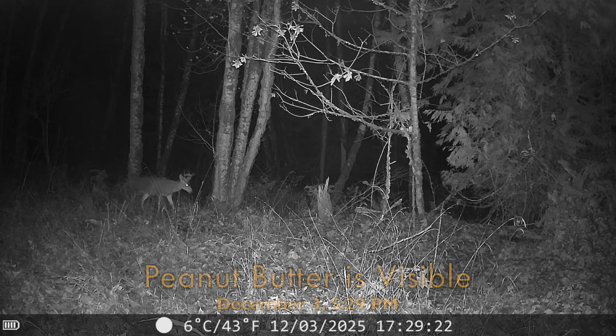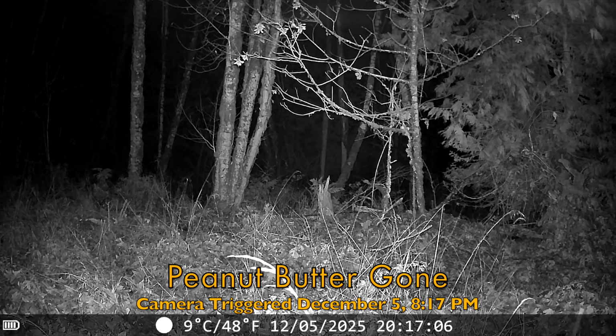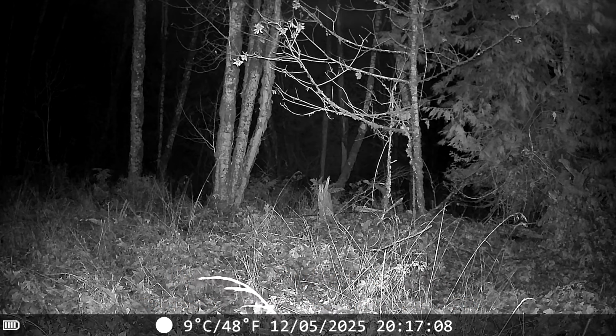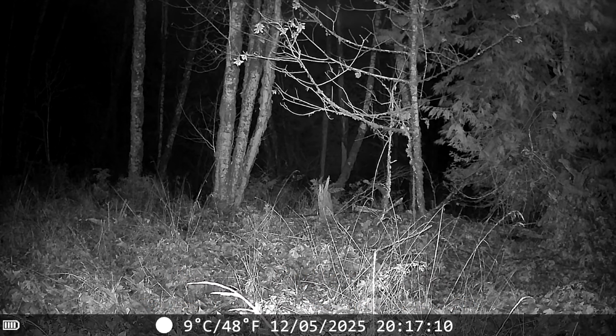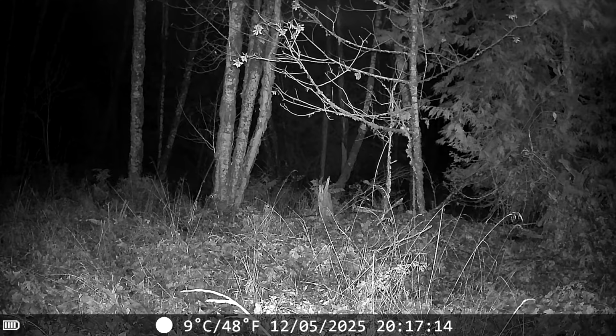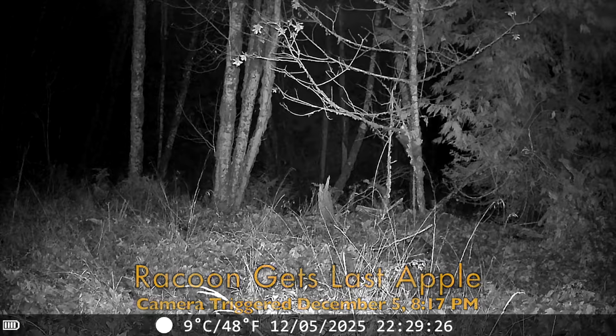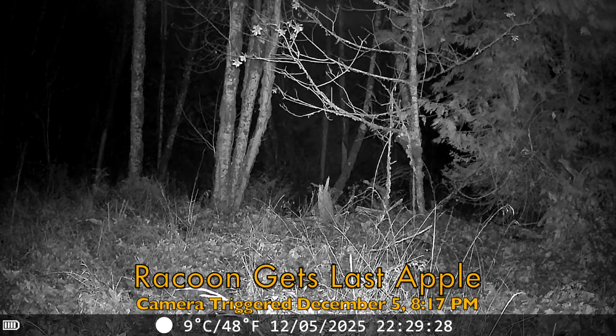So on this trail camera, you can see that the peanut butter is there up until the date of the 5th. And after the date of the 5th, the peanut butter is absolutely gone, and there's nothing that you can see that triggered the trail camera to make that peanut butter go away.